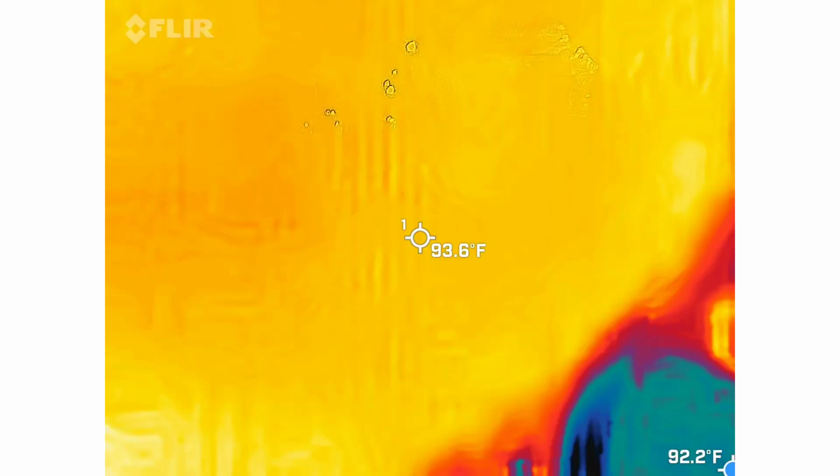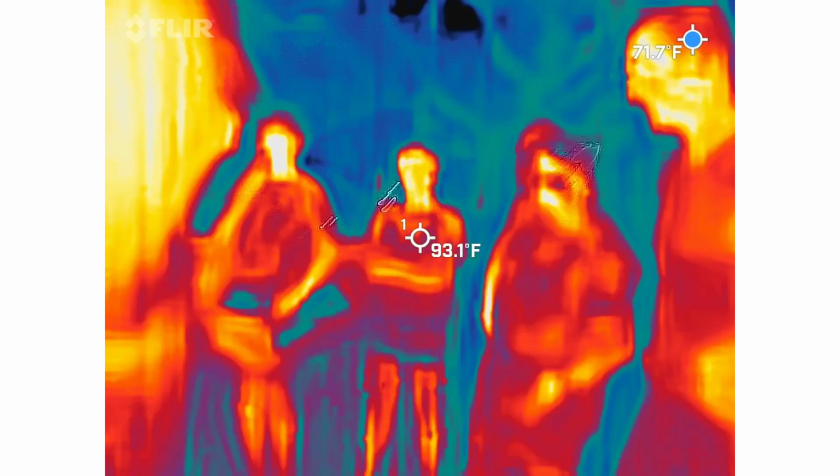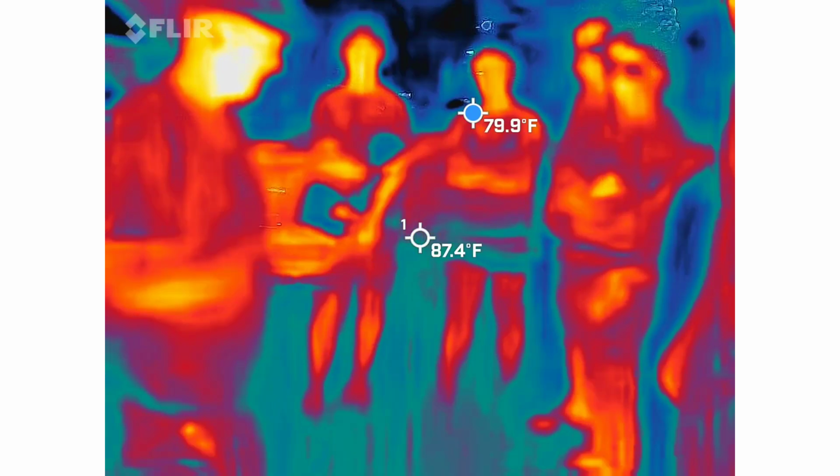All right, the second camera. Yeah, a little Ghostbuster looking thing, right? That's a PKE meter? Yes, I know the technical term from Ghostbusters. It is my job to know.